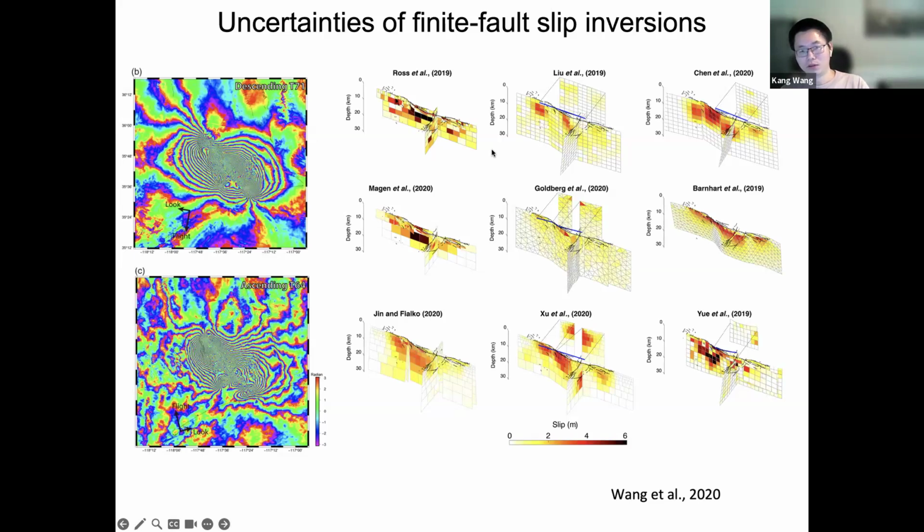But if you look at the resulting slip distributions proposed or published by different groups, you can see that the difference is very significant. There are large uncertainties. So just to give you an idea, this is pretty non-unique.